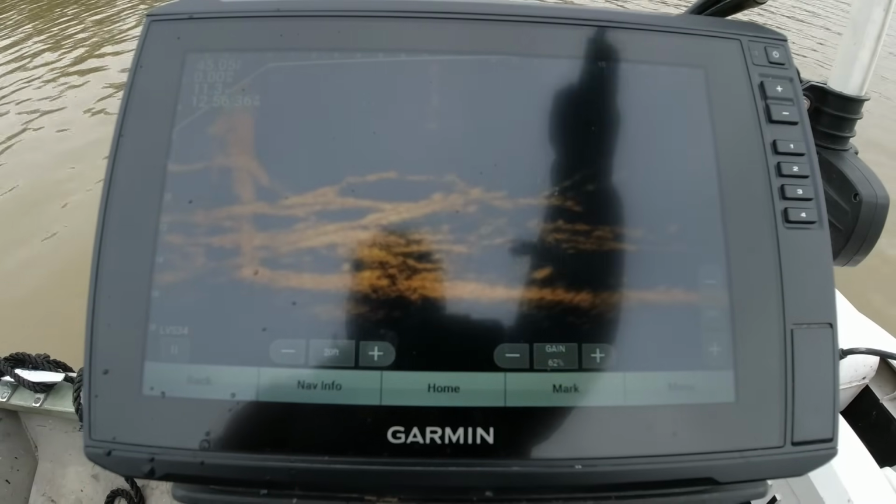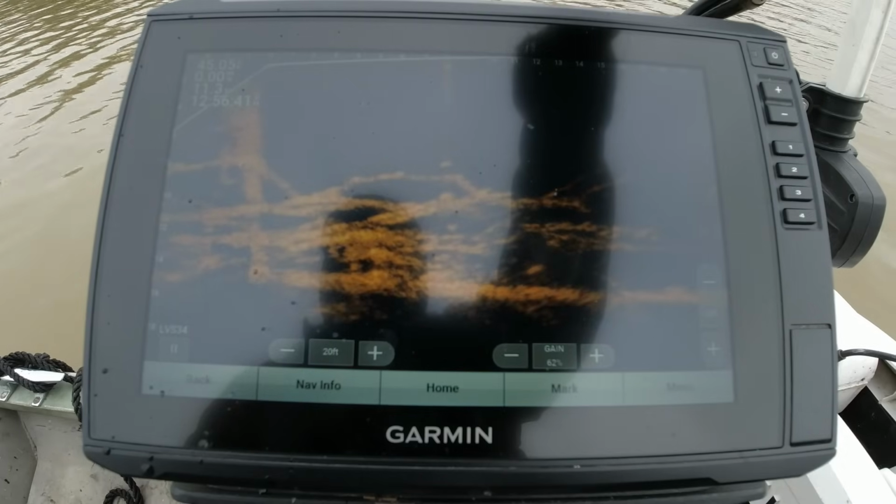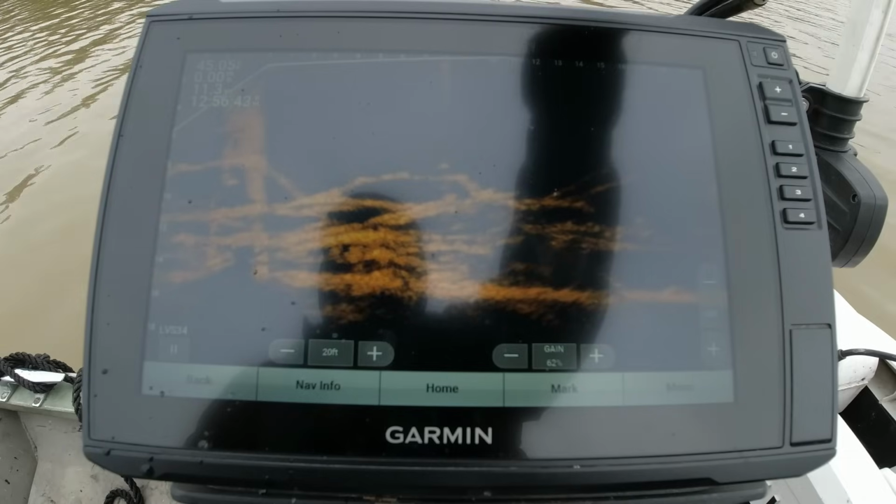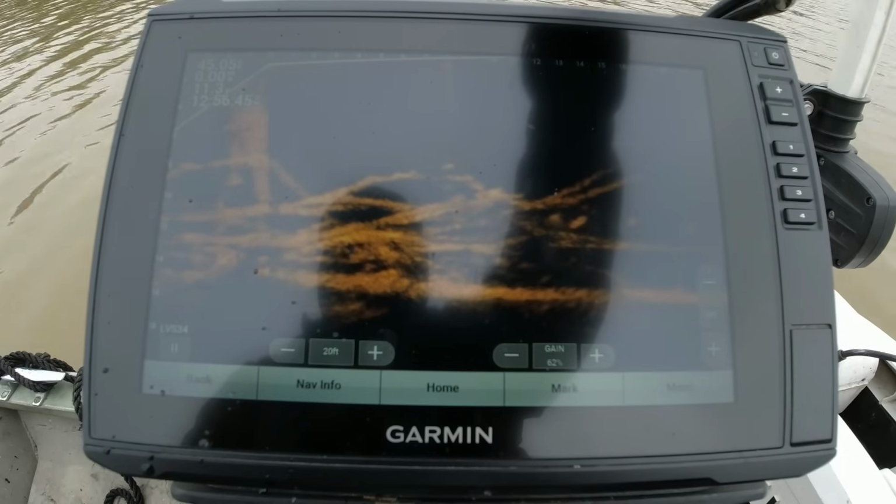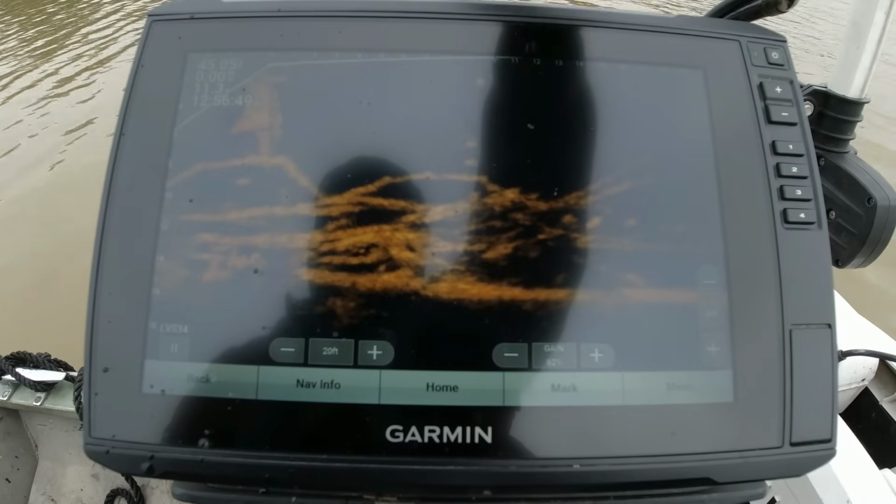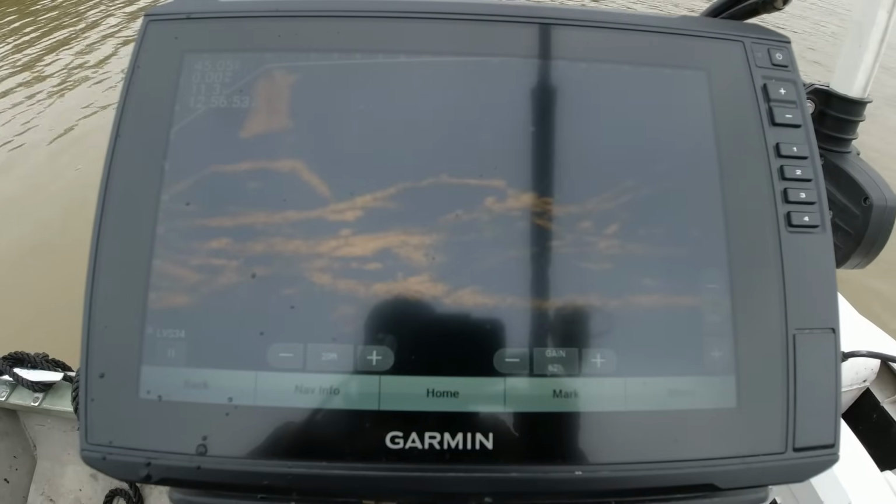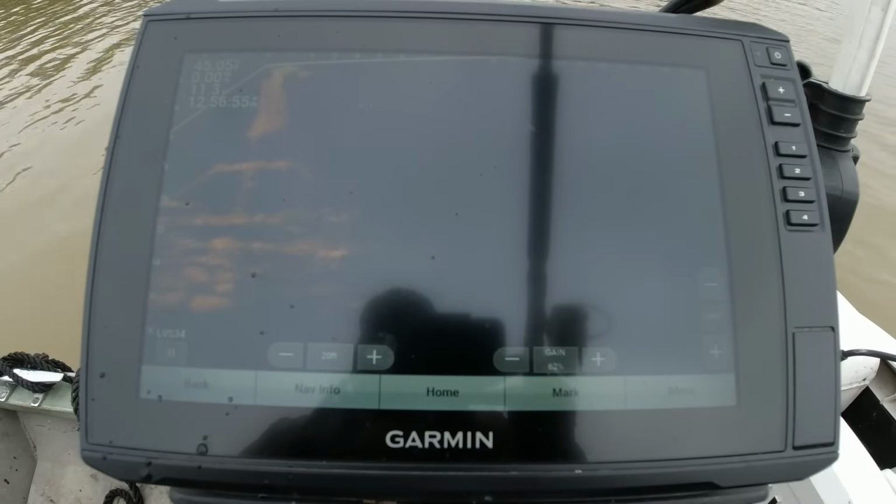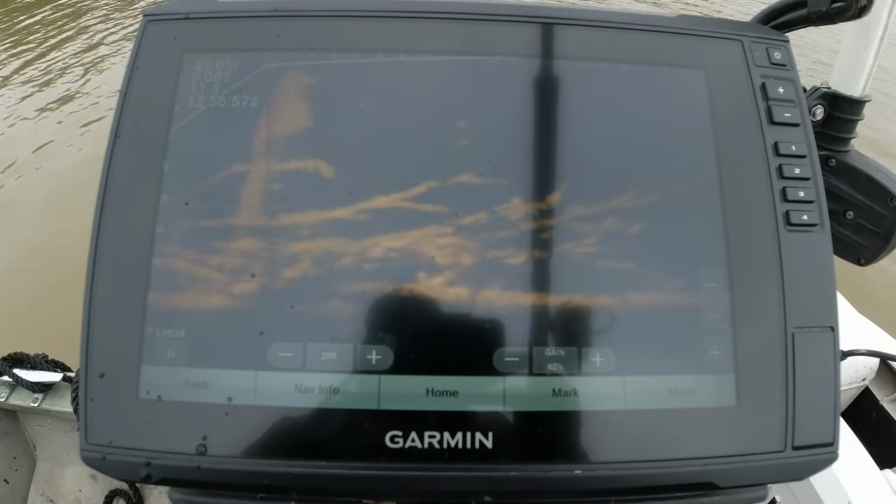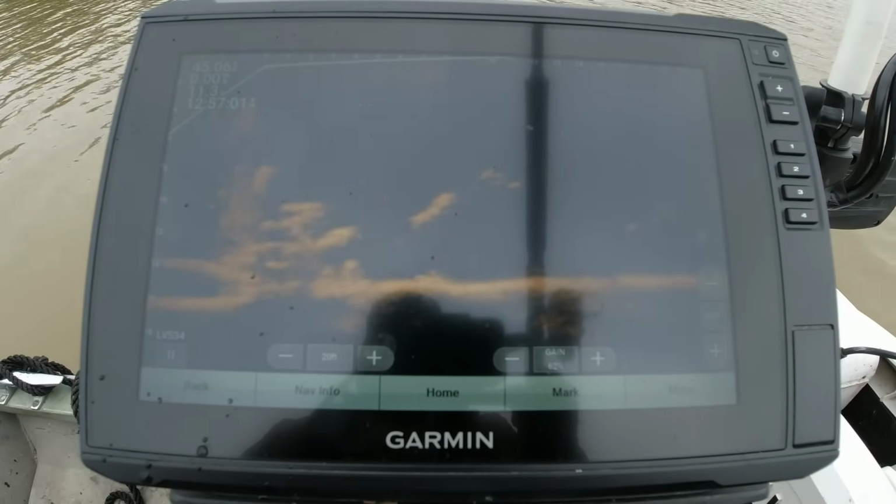Look at here. I might be able to use that stump. Those are not big fish down there, but we're gonna see if we can catch one while the stump is holding us. Push my rod way out there. Well, that stump's letting us go. Now, let me get off this stump, y'all, before I break something.